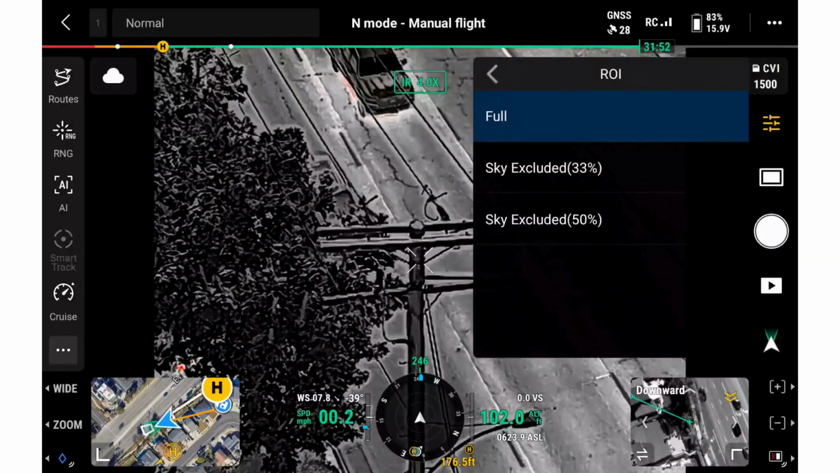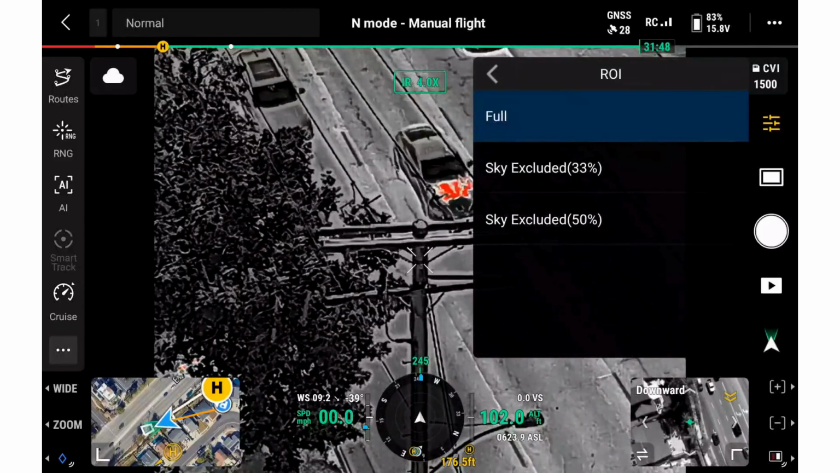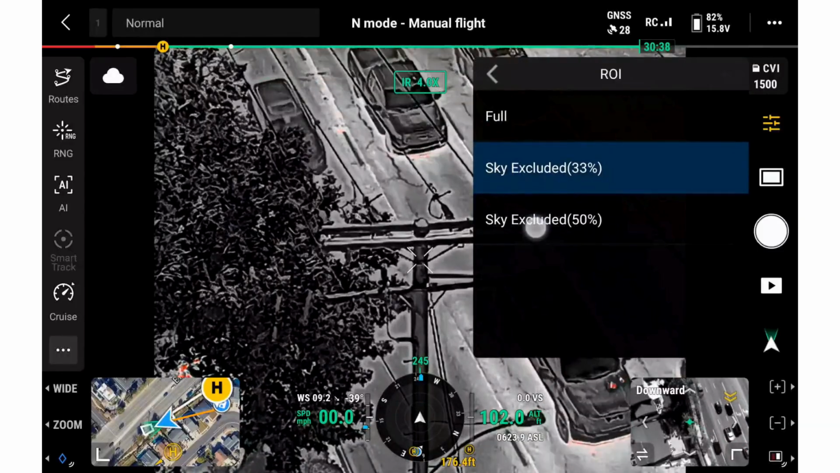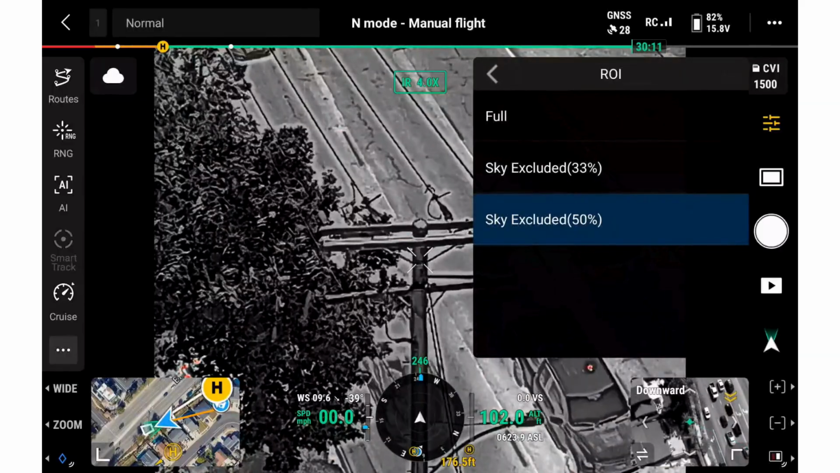ROI, or region of interest. This setting tells the thermal camera which part of the image to prioritize when determining the temperature range for the display. That matters because it can change how useful and readable the thermal image looks on screen.